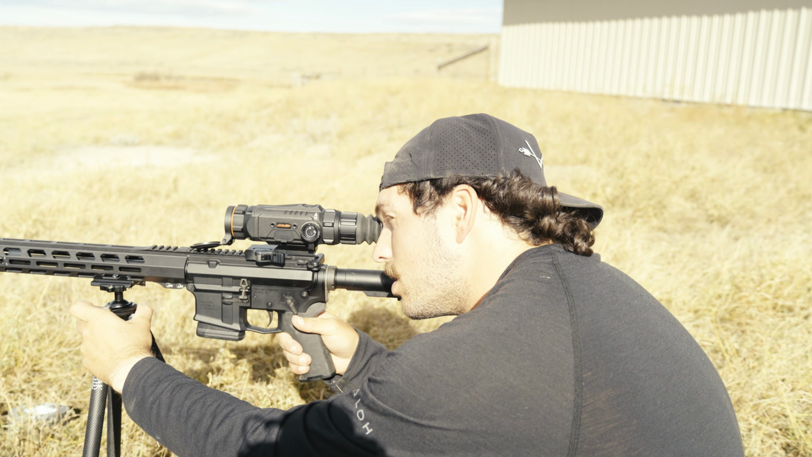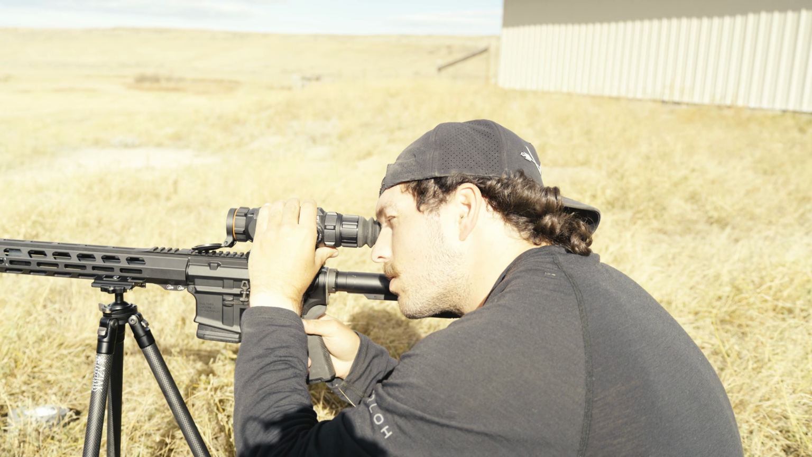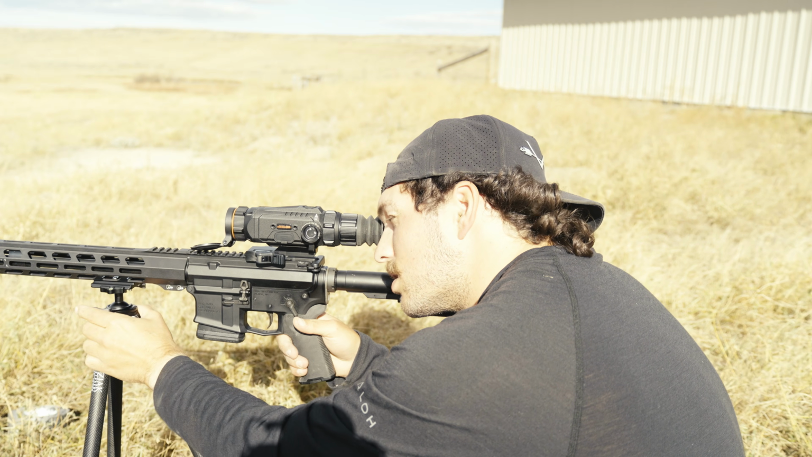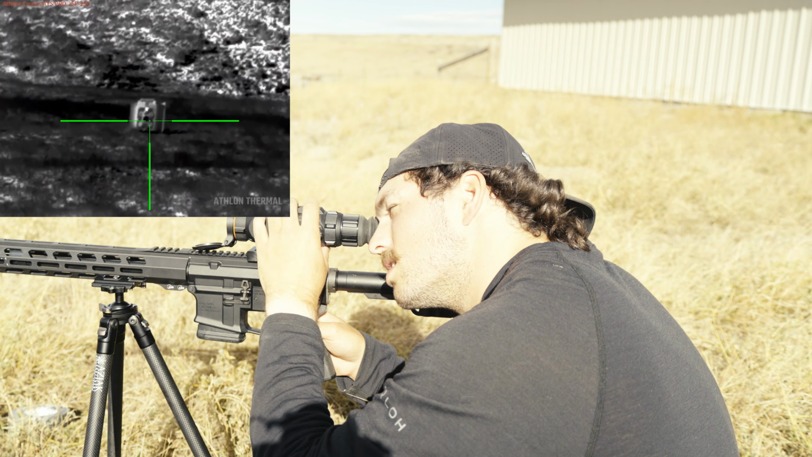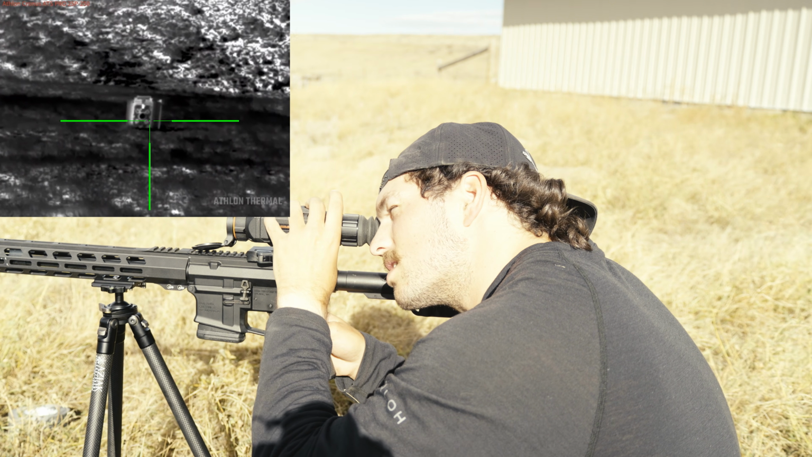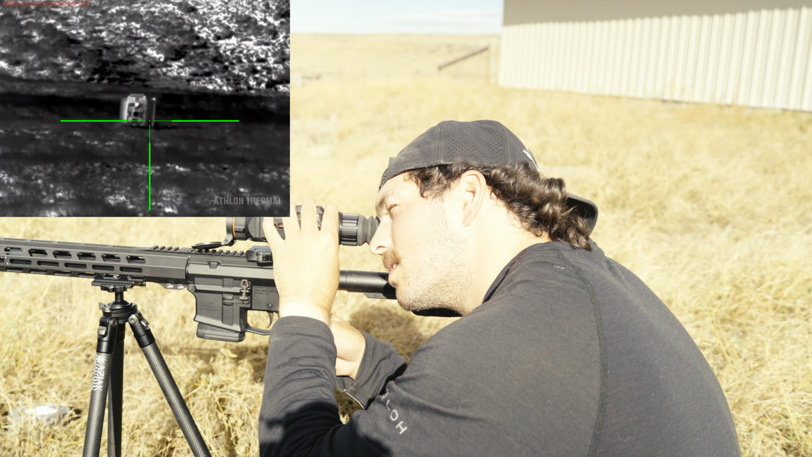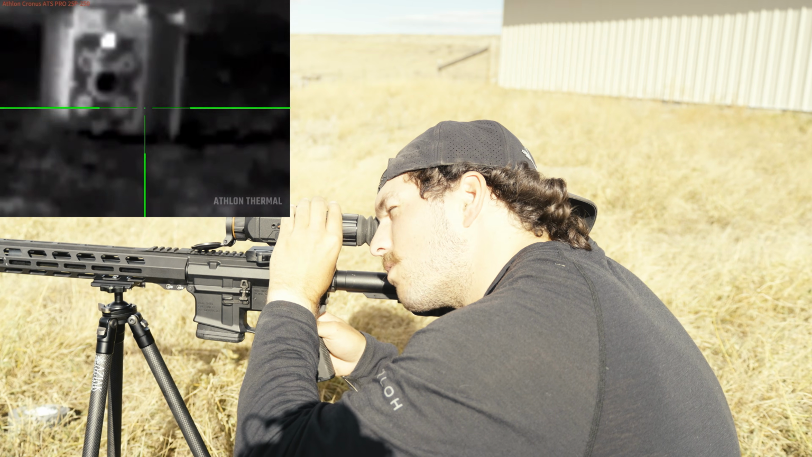And so when I zoom in, here I'll record. So my impact was high and to the right. And so what I'll do is I'll get back on target. So I have the menu up. I'm going to go back to my zero settings, back to 50 yards, click on it. Okay, at the 1x, going to zoom it in to 4x again.